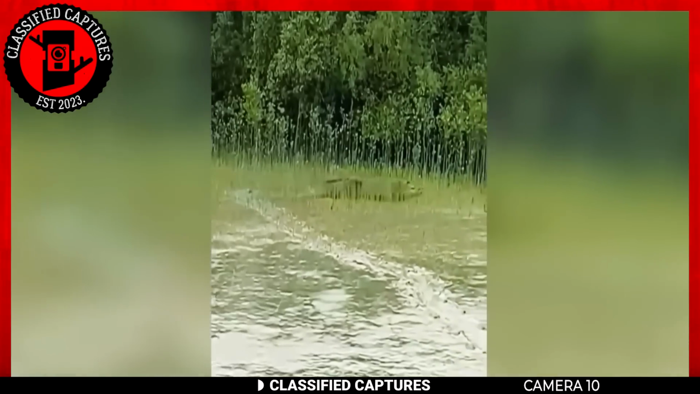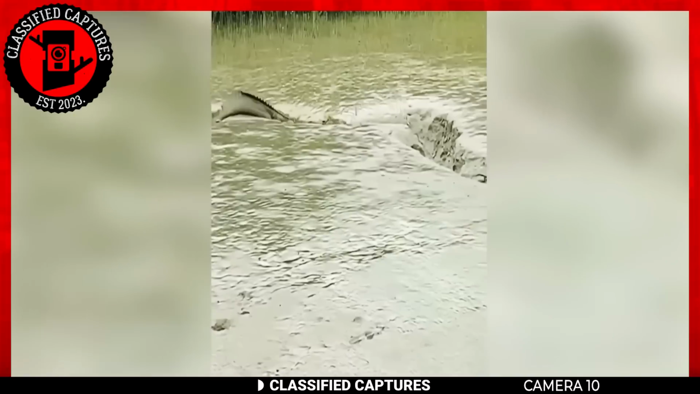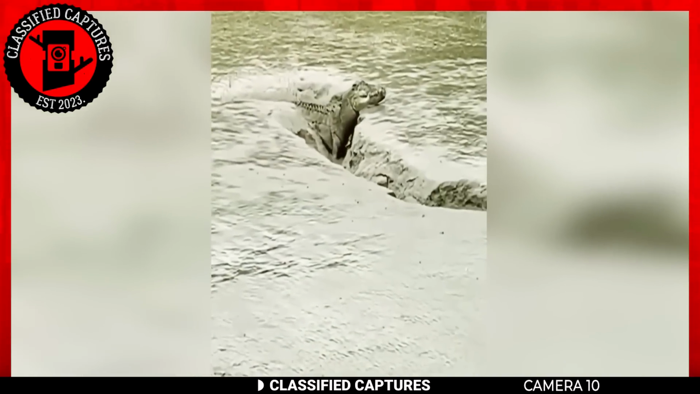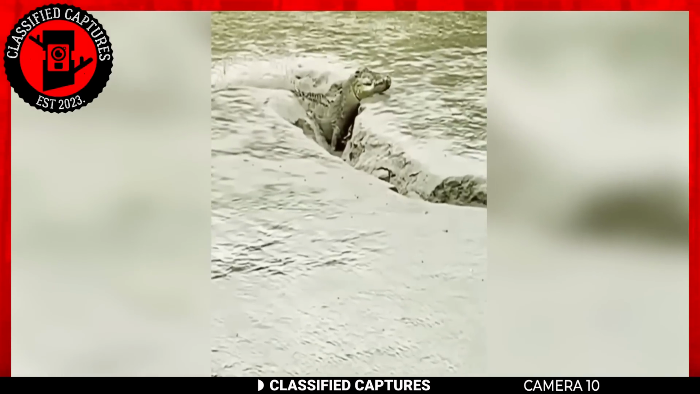What do you think this creature is? It looks like a large reptilian lizard, but moves like a snake would. Although it does have legs, it almost looks as if it were slithering on the ground. If we know anything about lizards, it's that they don't move like that. And if we know anything about snakes, it's that they don't look like that.